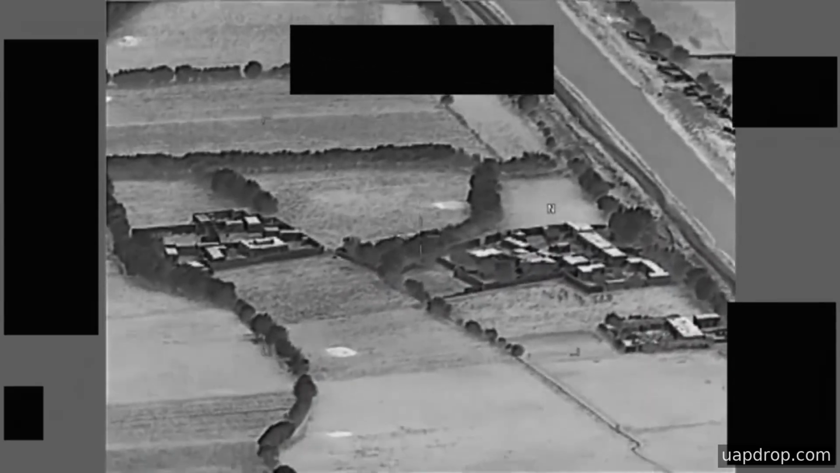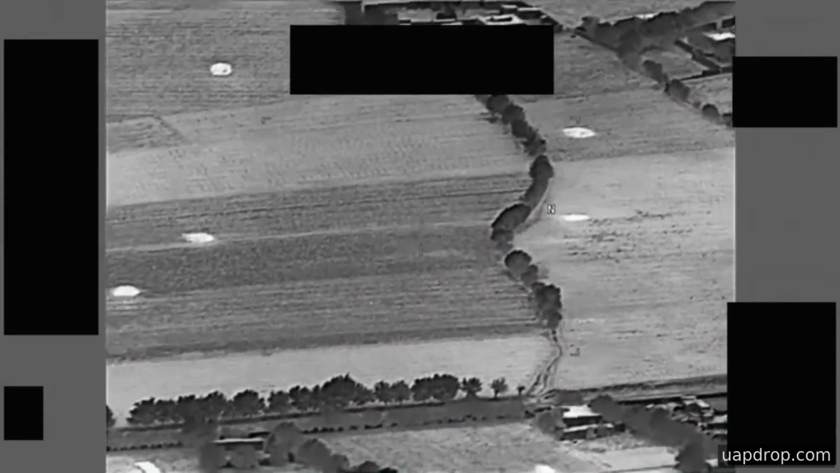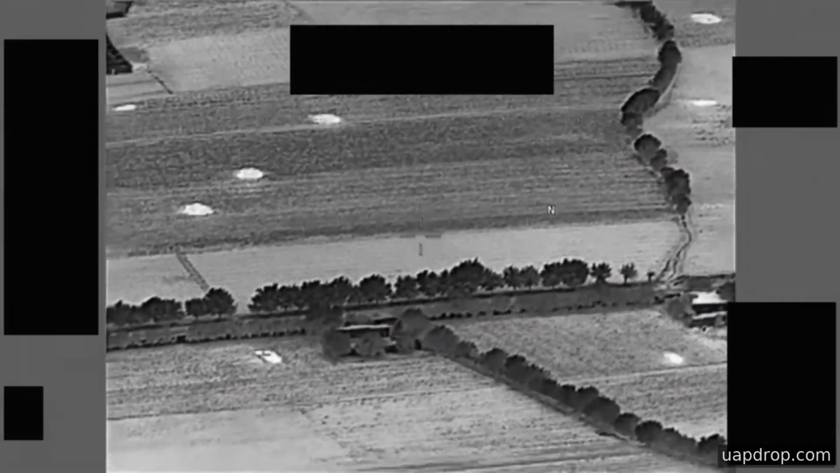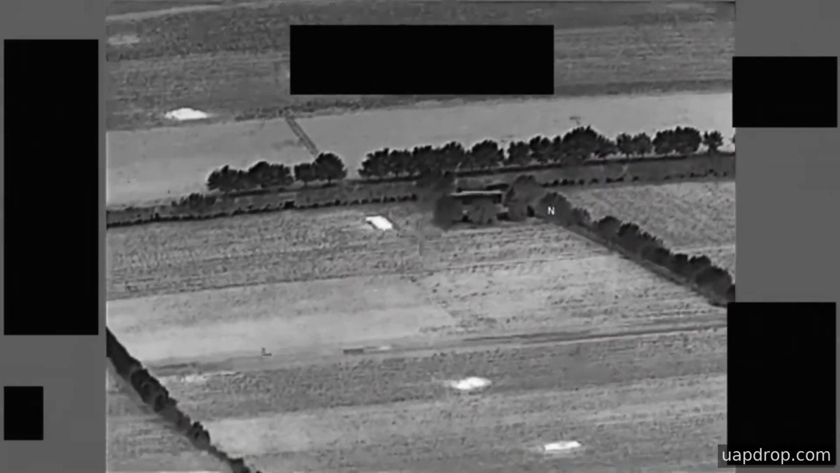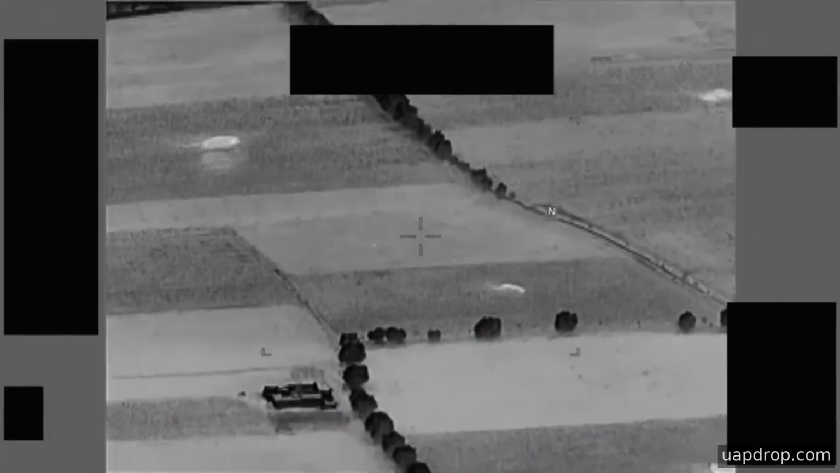This is infrared sensor footage that AARO assesses as likely coming from a United States military platform operating in the CENTCOM area of responsibility in 2020. The uploader gave the file the title "24 August 2020 callsign mission observes UAP," and a user placed a clip on a classified network in August of 2020.